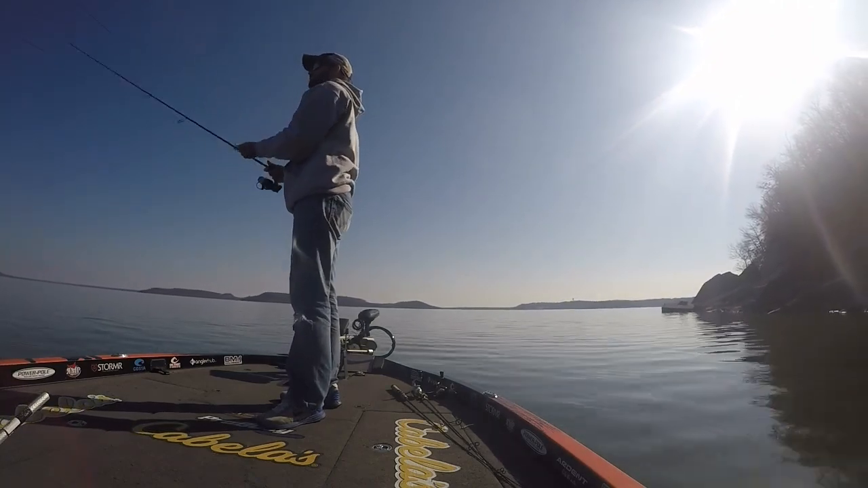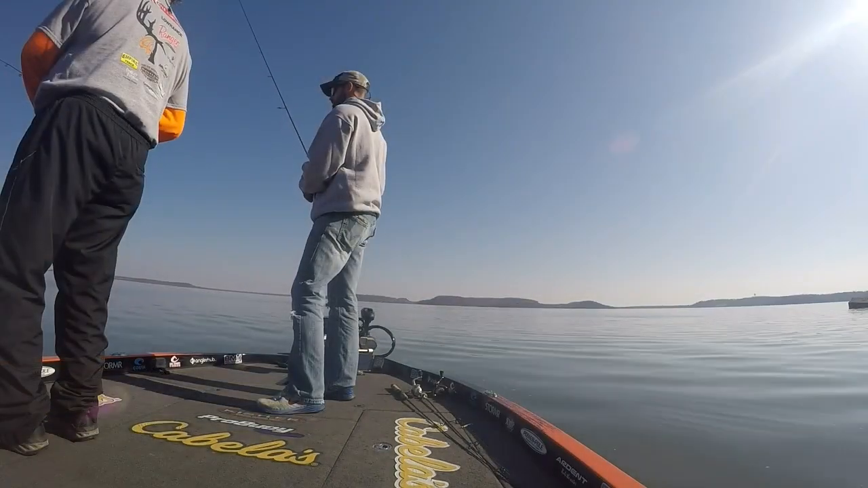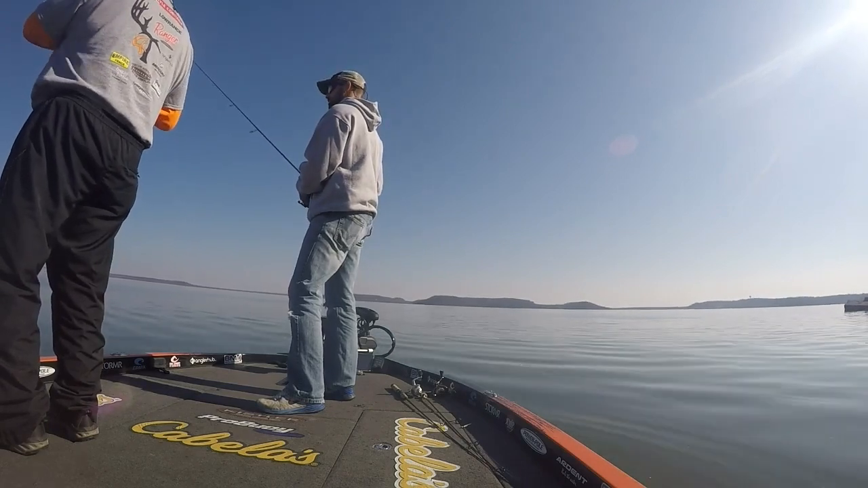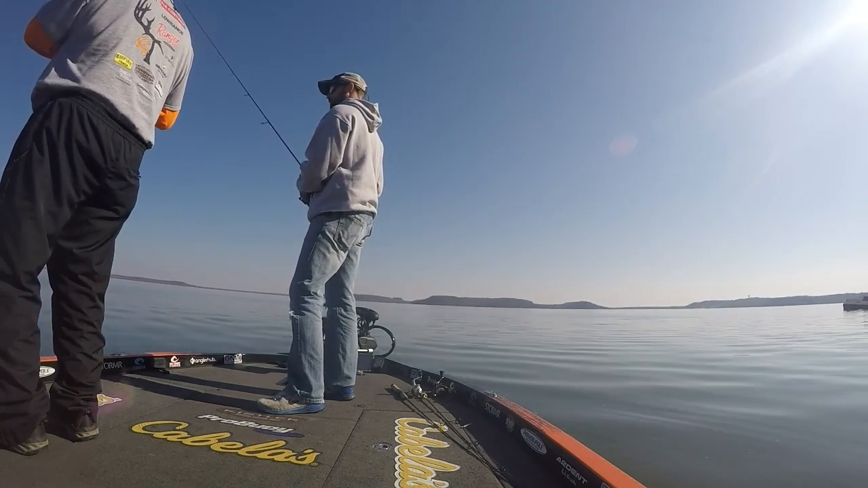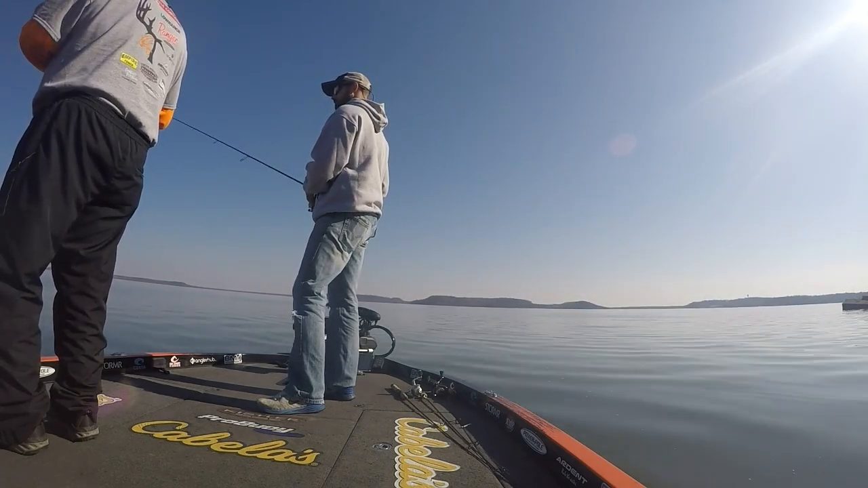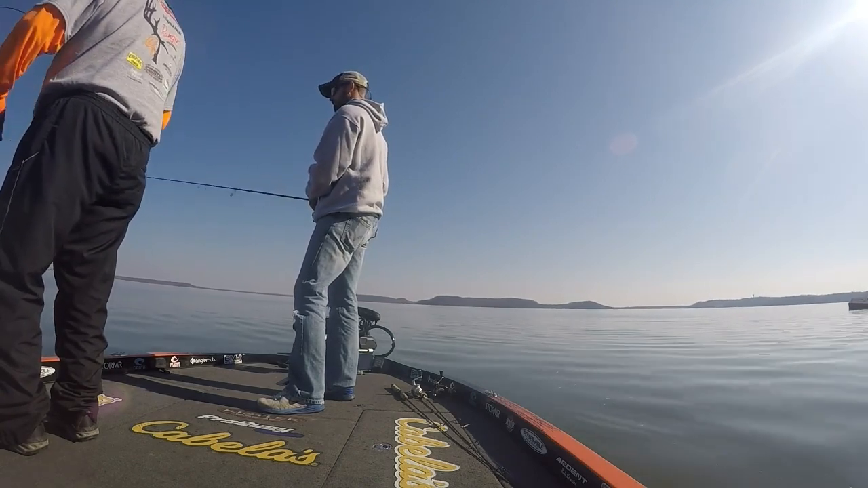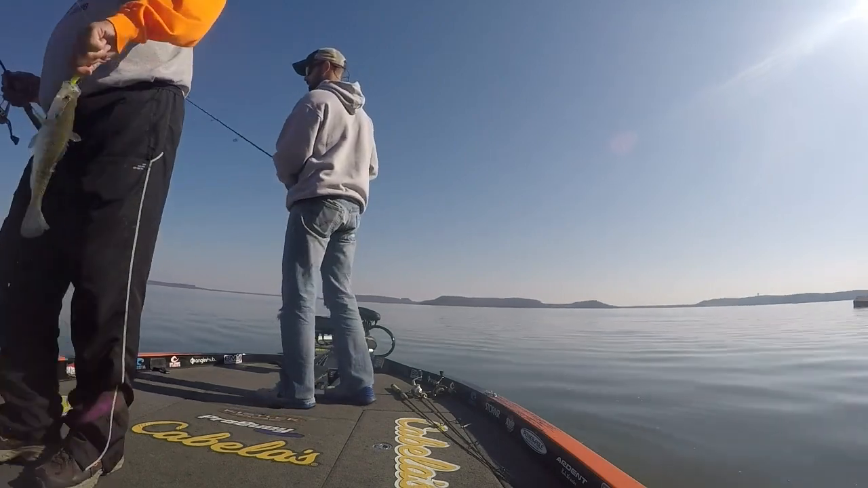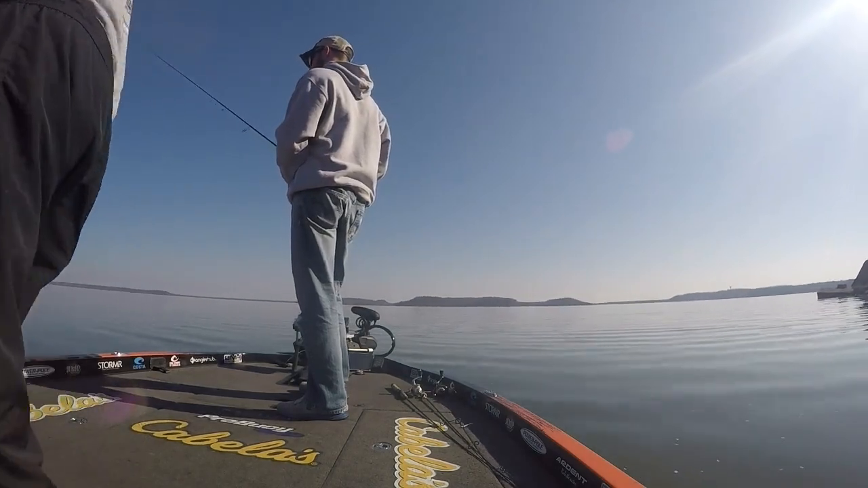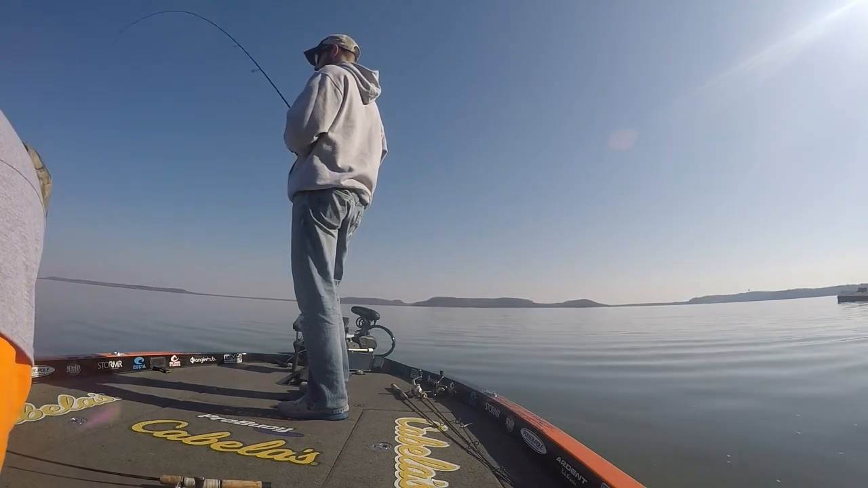He hit it right at the top. It's locked. One that feels like it's bigger. I think it's bigger than the other one. Keeper? Yeah, I think so. That's the one you probably ought to measure. Good looking one.